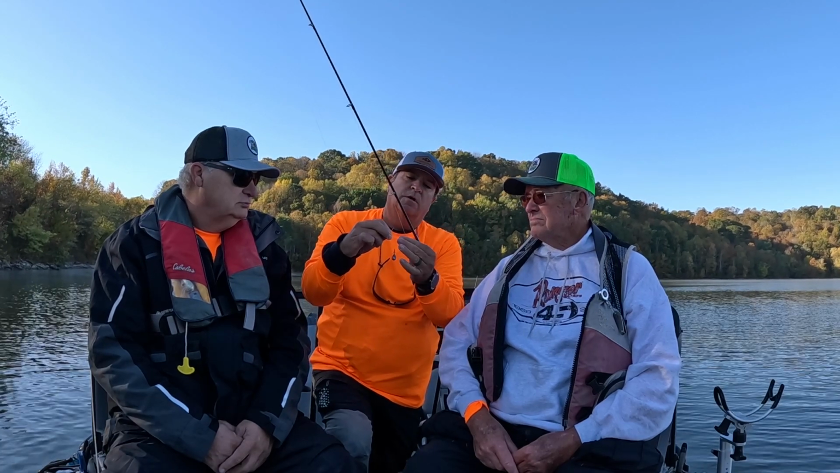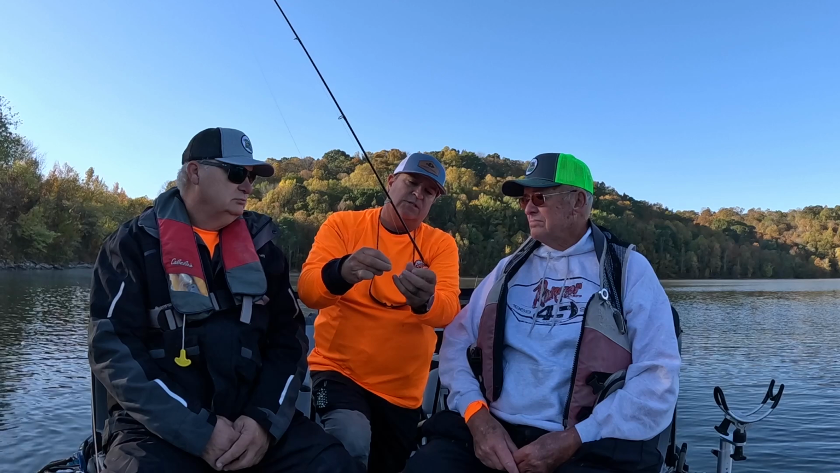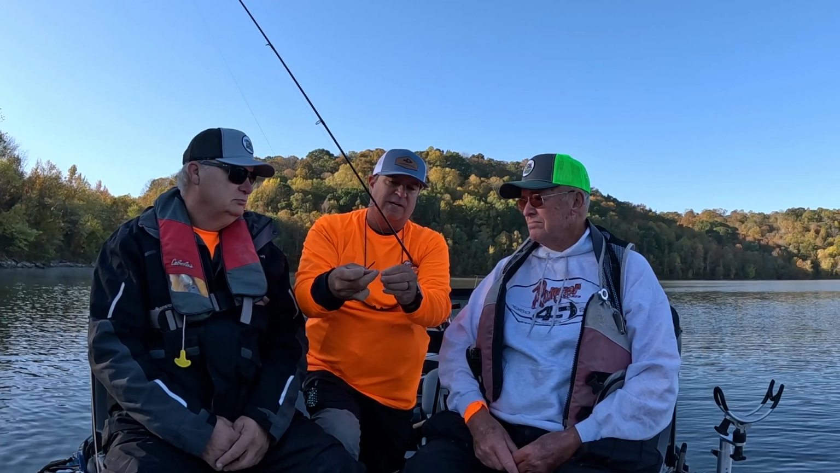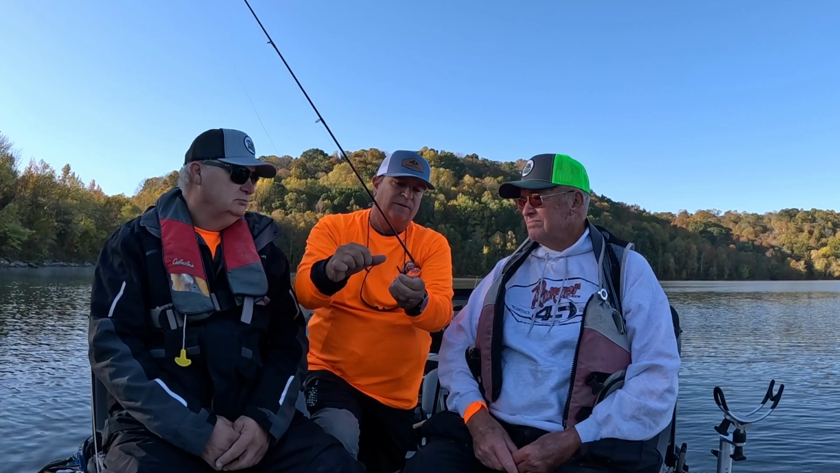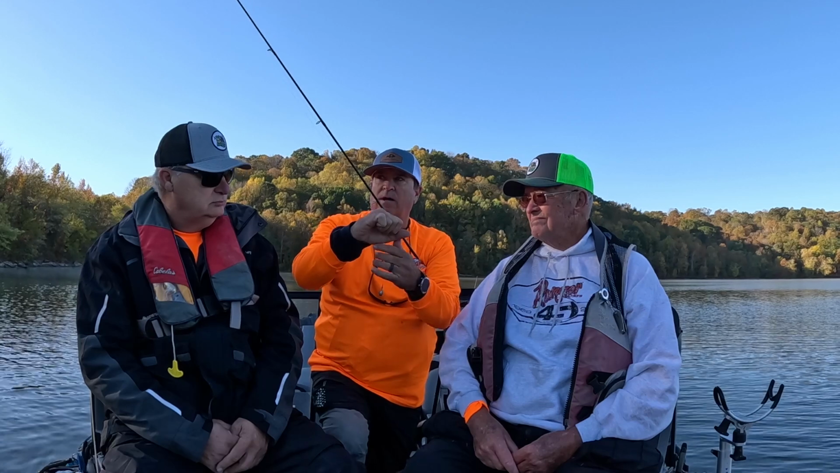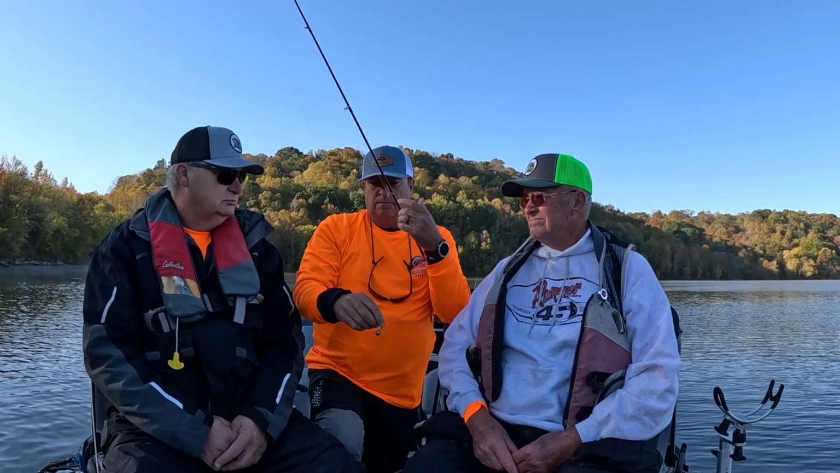So you basically do your cinch knot where you come through like that, but instead of going back through, I want to leave it loose in case this sinker catches on something. That way the line will come free.